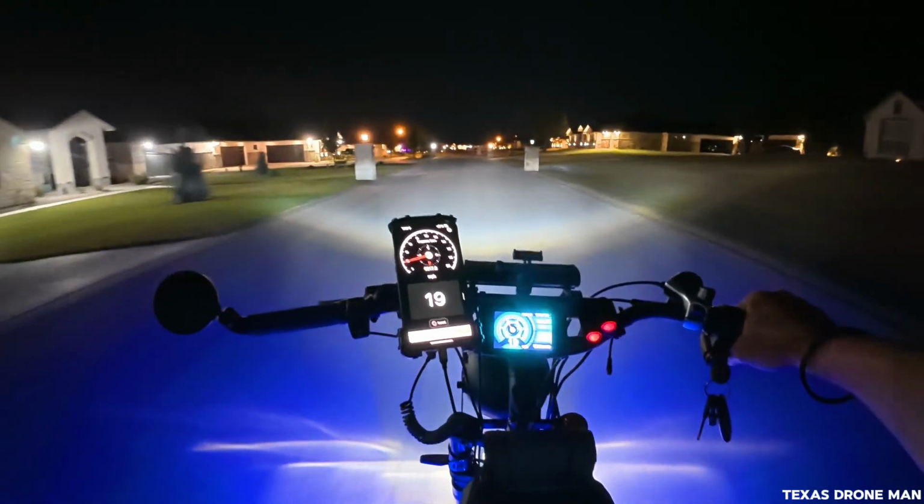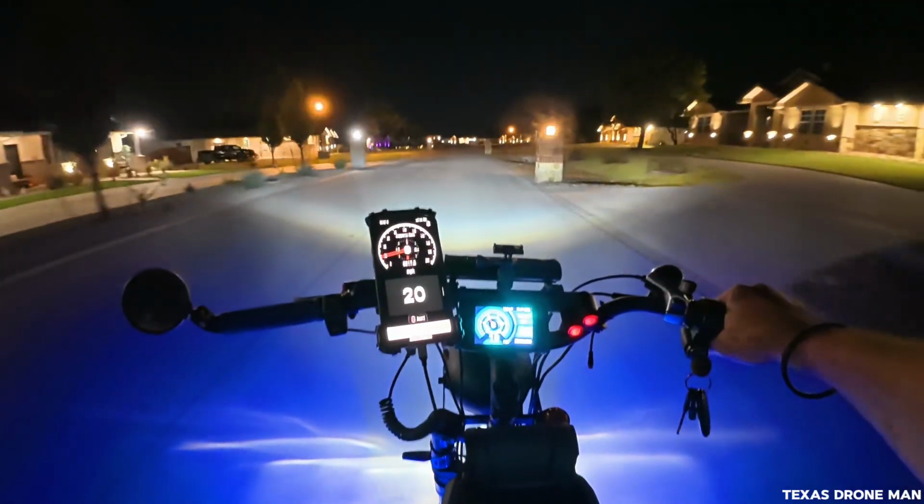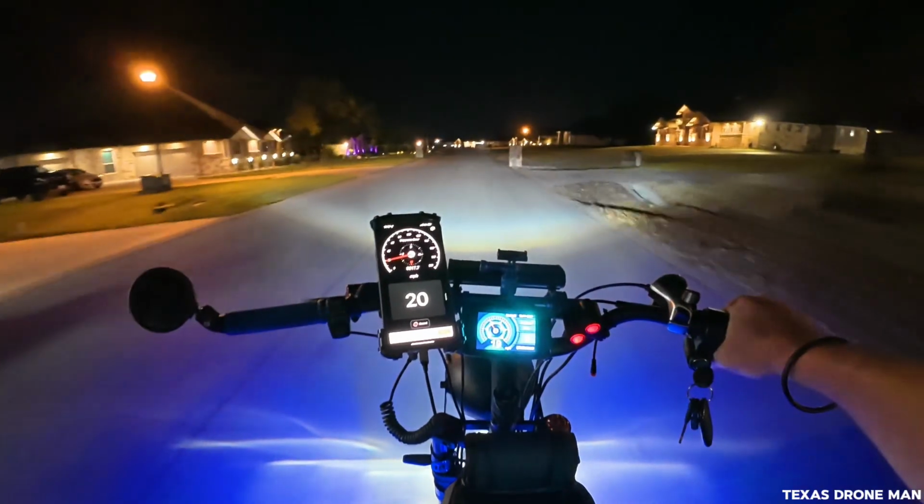See, bump. That's that stupid internet stuff. There are bumps all the way down here now. That has ruined these roads around here.